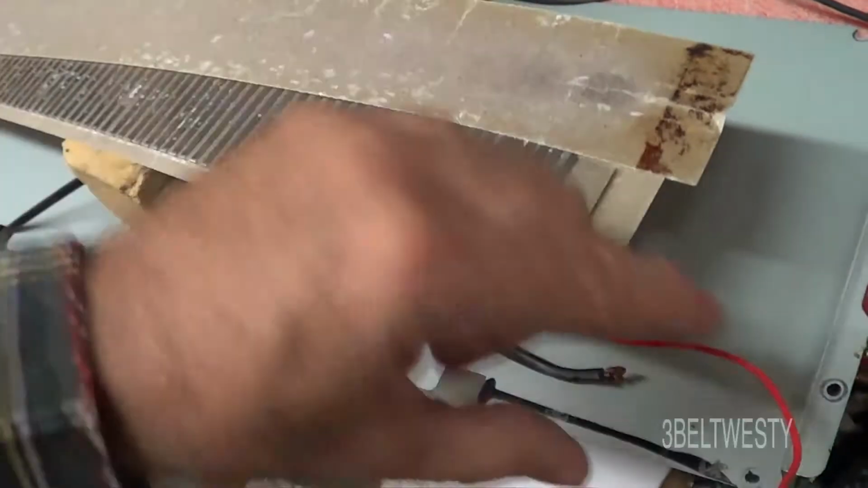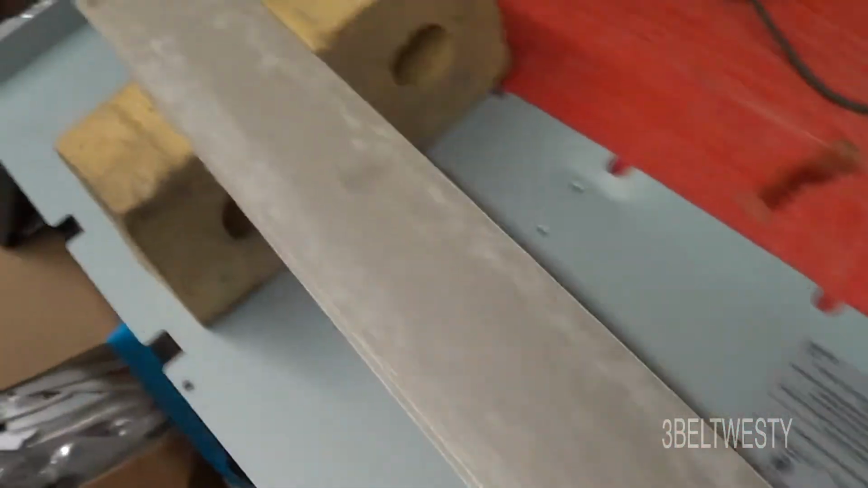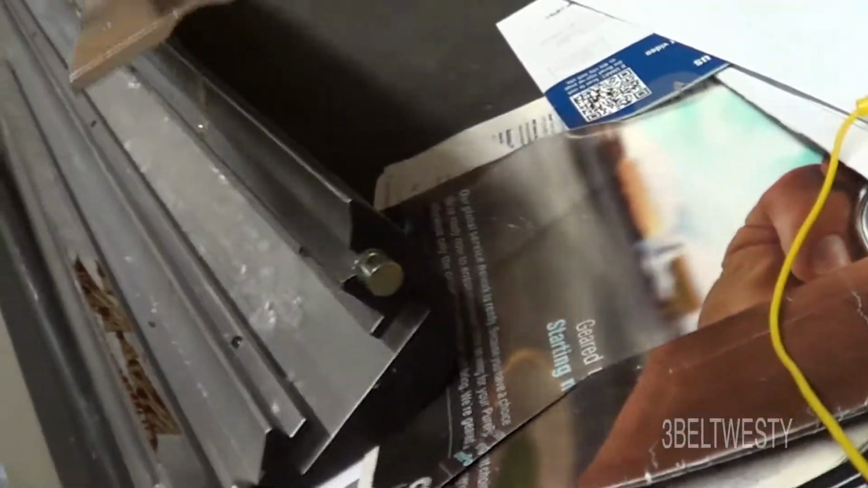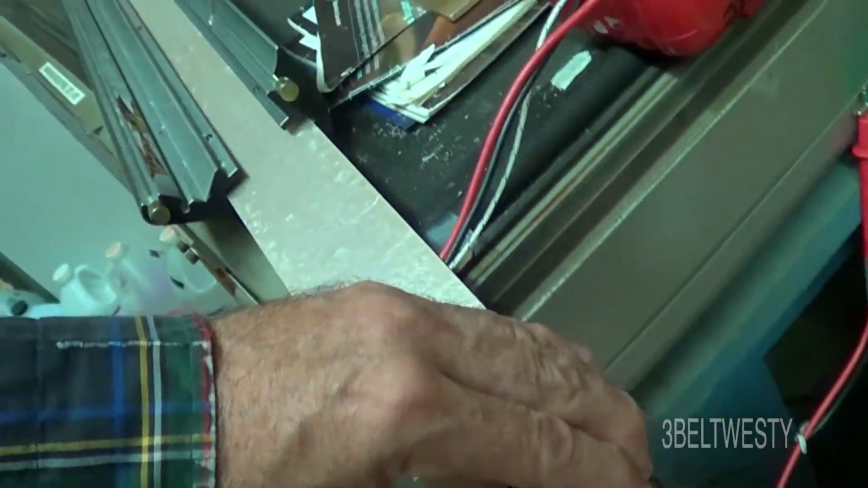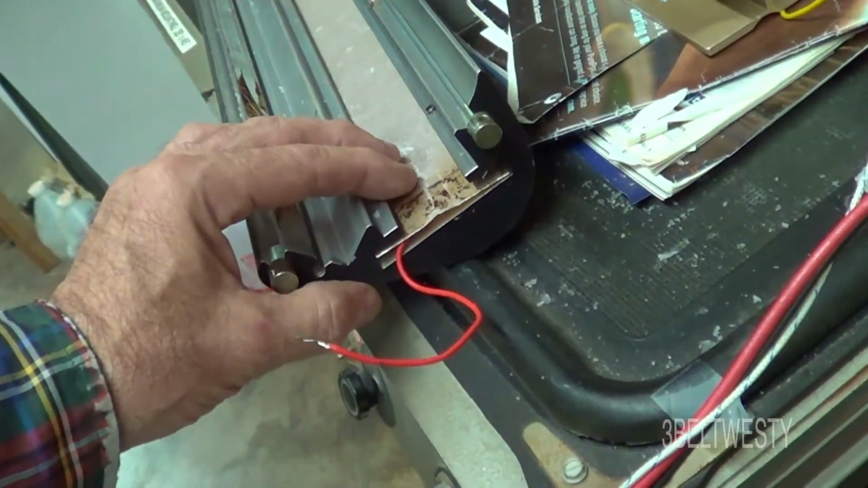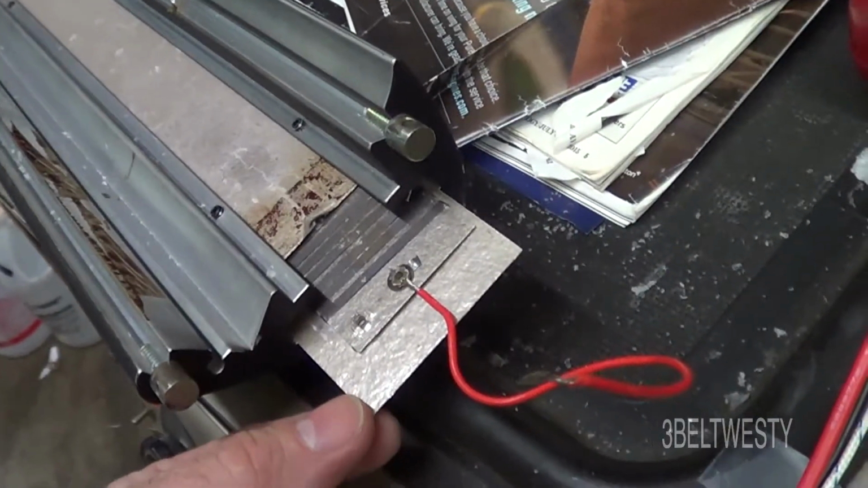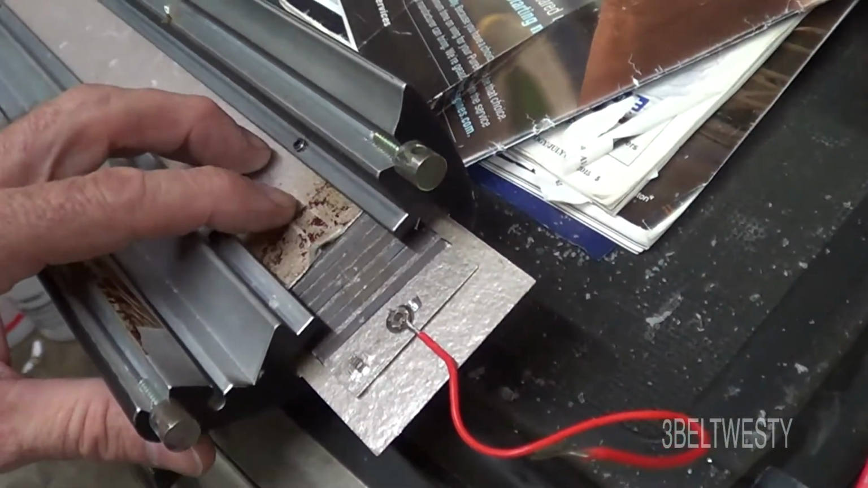It's on either side of the nichrome strip. And then here's the extrusion it goes into, and this T section here is jammed up into there. That's inserted in the piece like that. Okay, here's the bottom mica. Here's a heater strip that you center, and here's the other piece of mica.